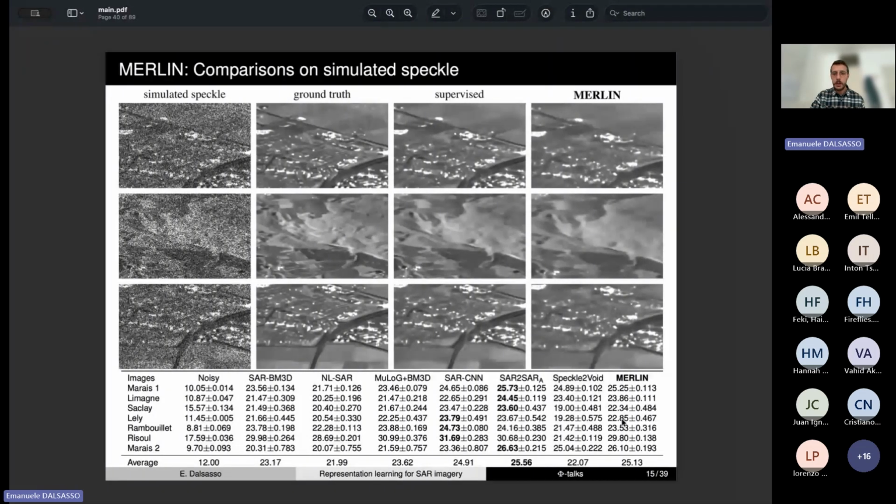So on this type of images, MERLIN is competitive with the other deep learning approaches. The results are very close to the considered baselines, which is very nice. But the main advantage of MERLIN is that it can be easily trained on real images, and that it can directly ingest real images at inference time.